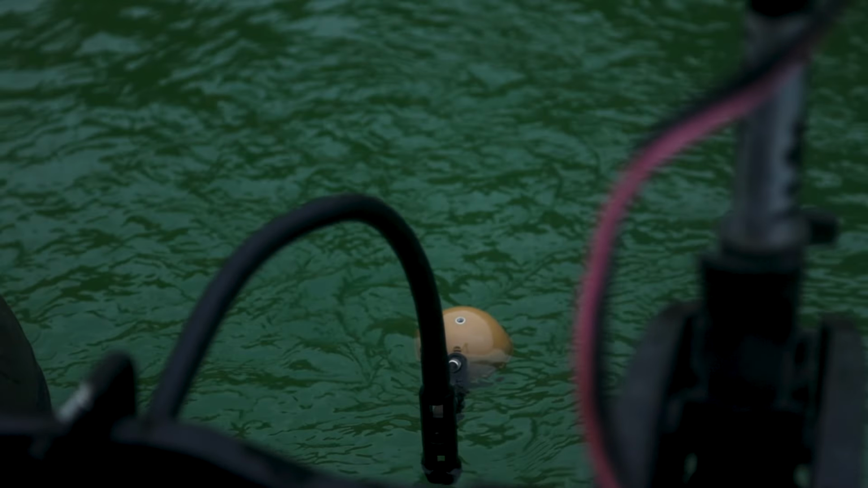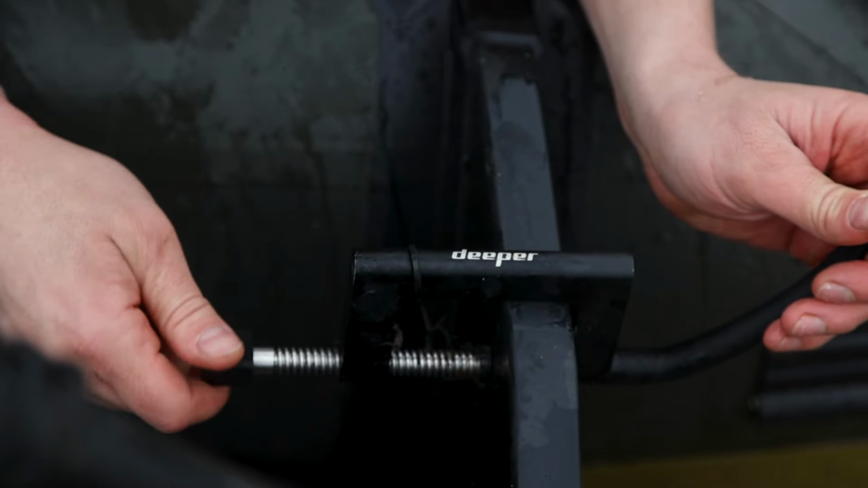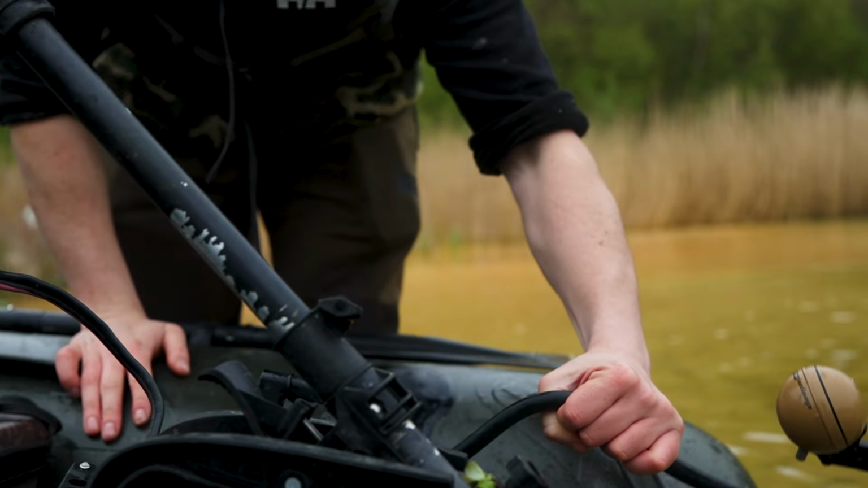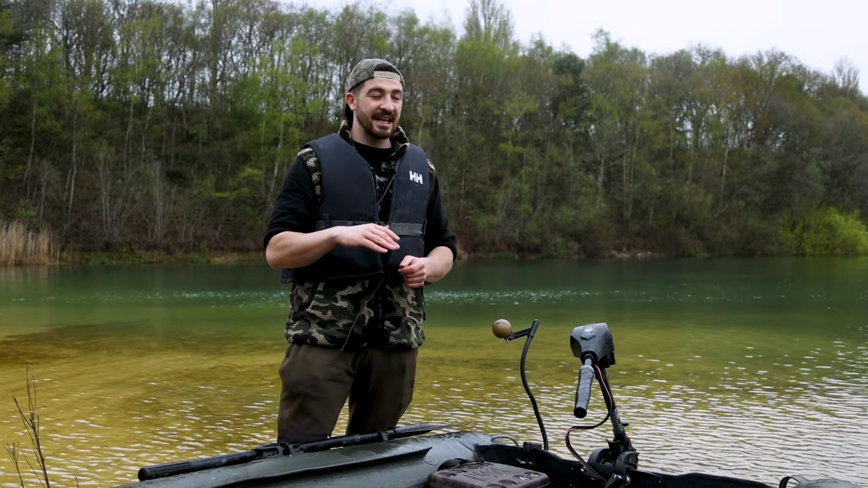You get the arm mount, which is something made by Deeper. It's maneuverable, so all you need to do is attach it on one end to the boat, and then you can bend the arm so that the Deeper's sat in the water. The Deeper is actually attached via a little hinged arm itself, which means that it compensates for any waves, so you won't get any funny readings. If there's a lot of waves on the water where the Deeper's going up and down, the hinged arm is there to counteract those waves.